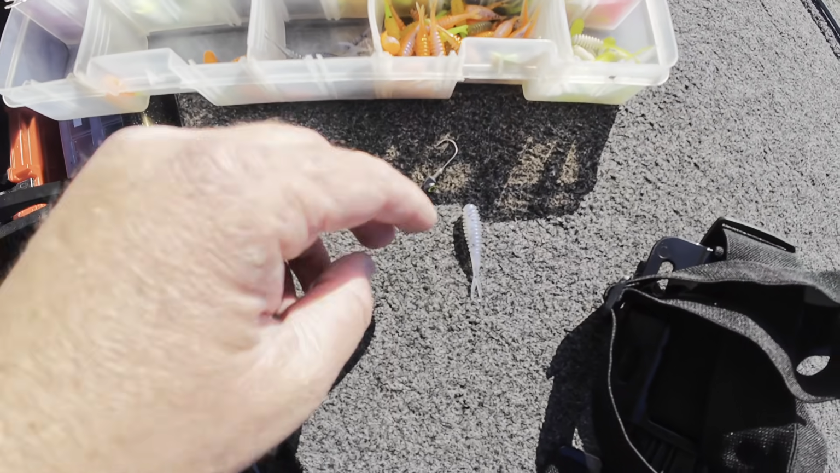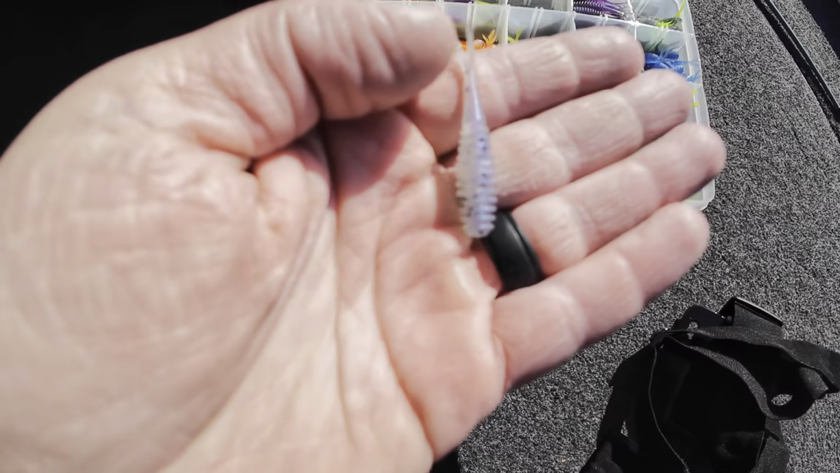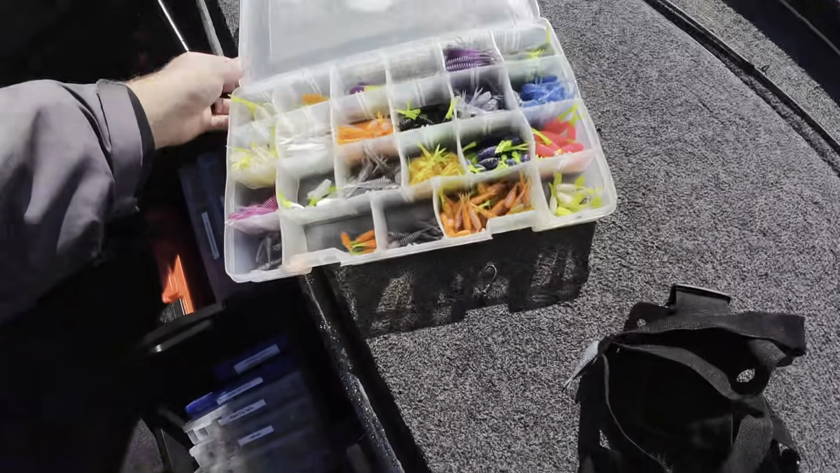I think I'm gonna go with a Snacky. This is a Snacky FS300. This is a 2-inch bait, and it is a very durable plastic. This color right here is called Snacky Milk, and this is a killer bait, especially in this little cleaner water.